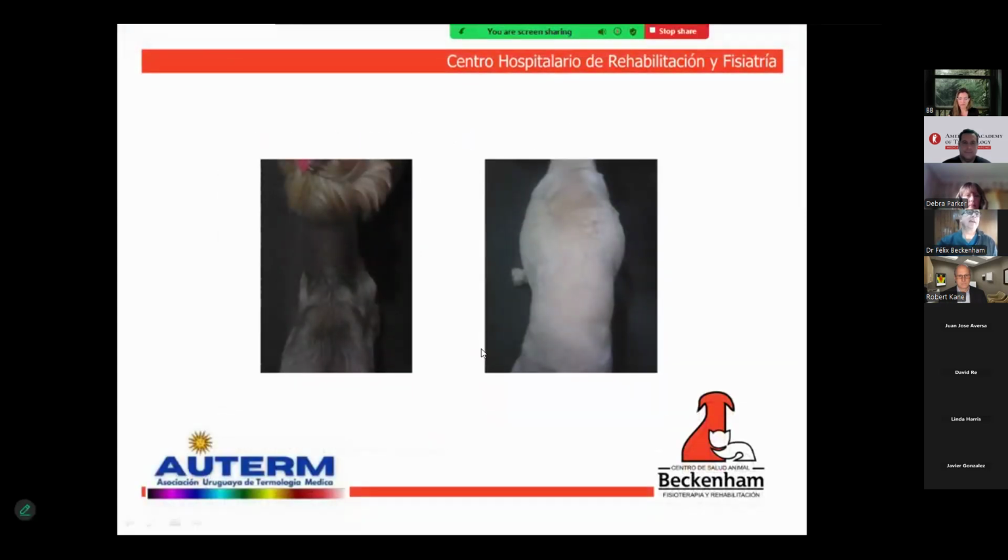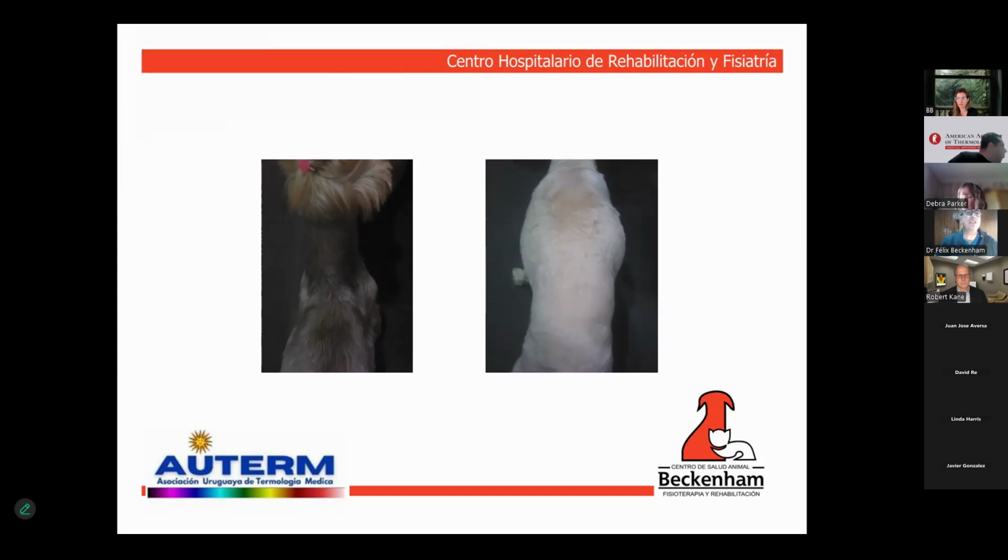The next slide shows images of the back structures, called dorsal images, like in X-rays. They require complete absence of movement to achieve the most aligned patient possible. This is especially true for breeds with folds, to minimize artifacts or to better identify artifacts.